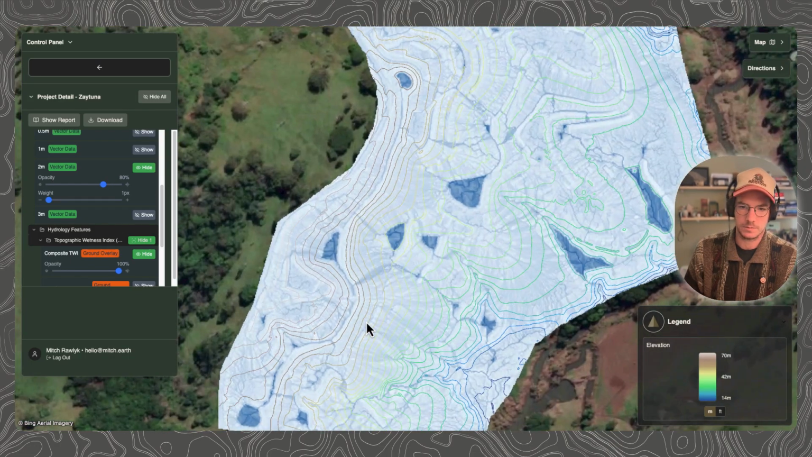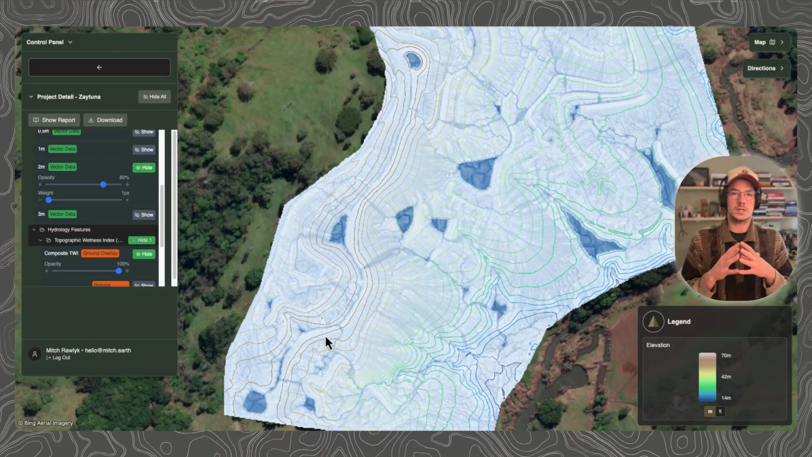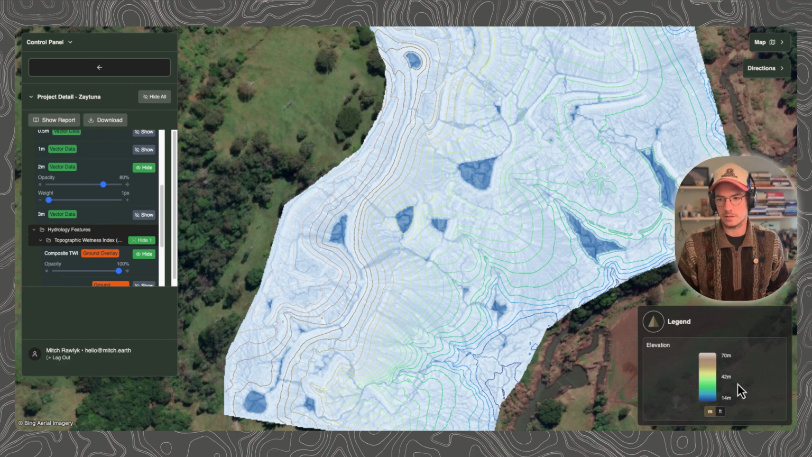Okay, there we go. So if you're not familiar with what a contour is, essentially it's just a line of equal elevation on the landscape. So in this case, this line, we have the legend over here, keep that in mind, is 2 meters height difference from this line right here, and again to that one right in there.